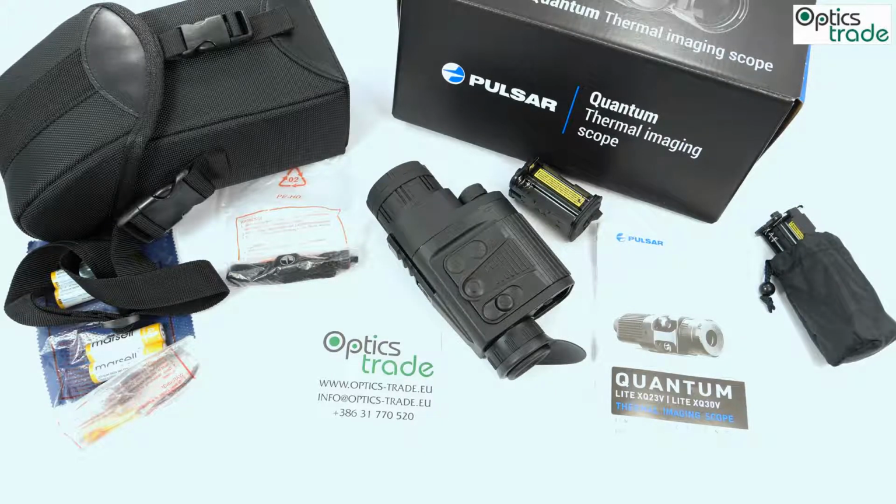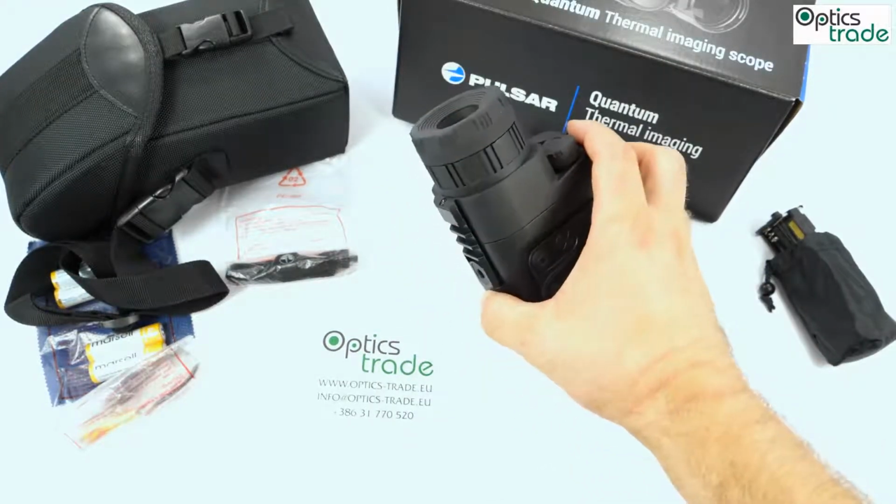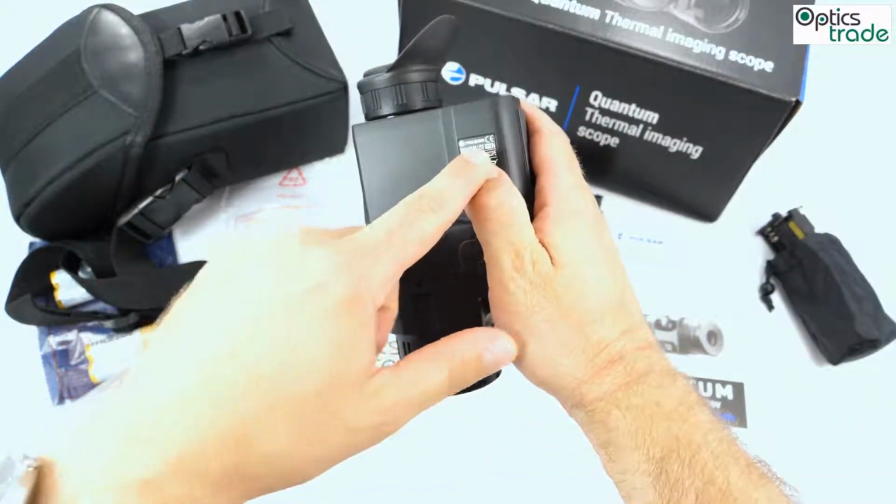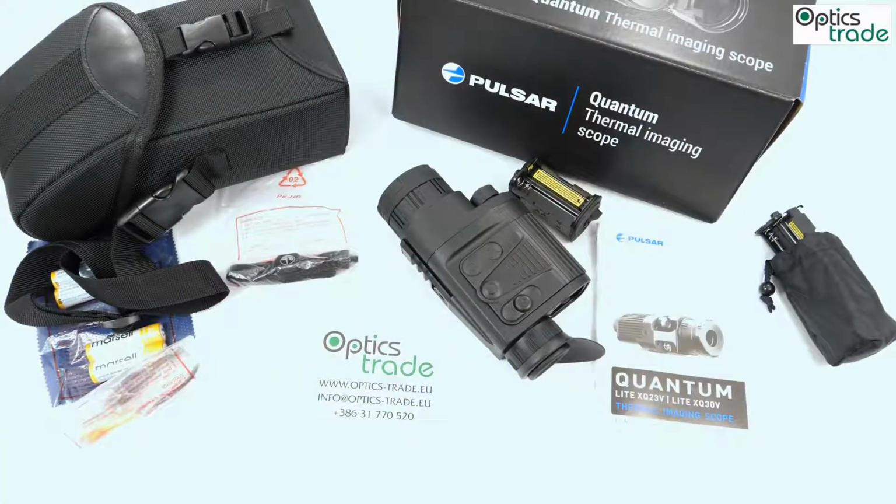Apart from that, there is no other difference between these two devices on the outside. Even if you check the previous Quantum XQ19, it's almost impossible to know which device it is if you don't read the label here. XQ23V. This is how you know which device it is.